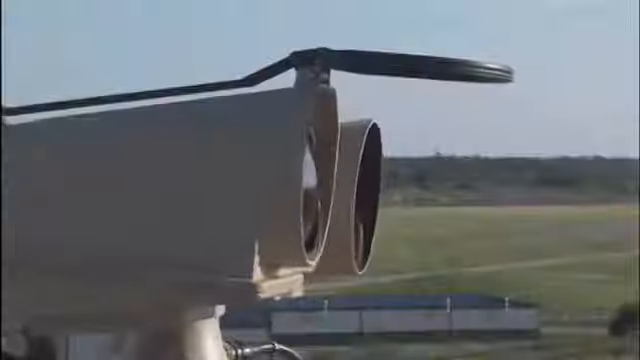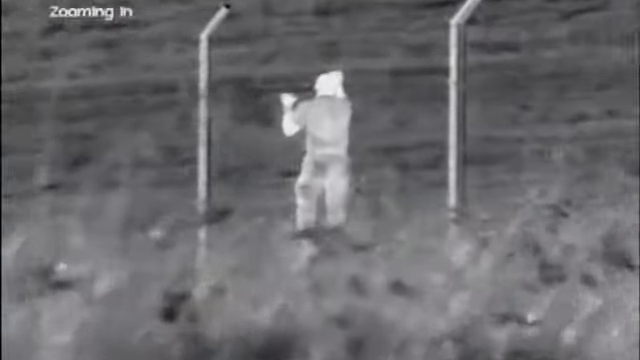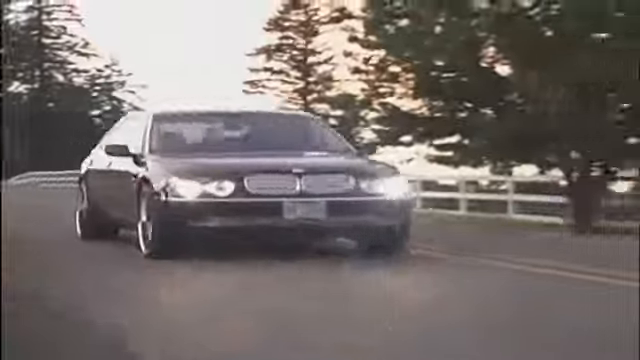And there are lots of night vision applications that don't require temperature measurement as well. Security and surveillance, maritime, automotive, law enforcement, and many more. They all benefit from the power of thermal imaging.